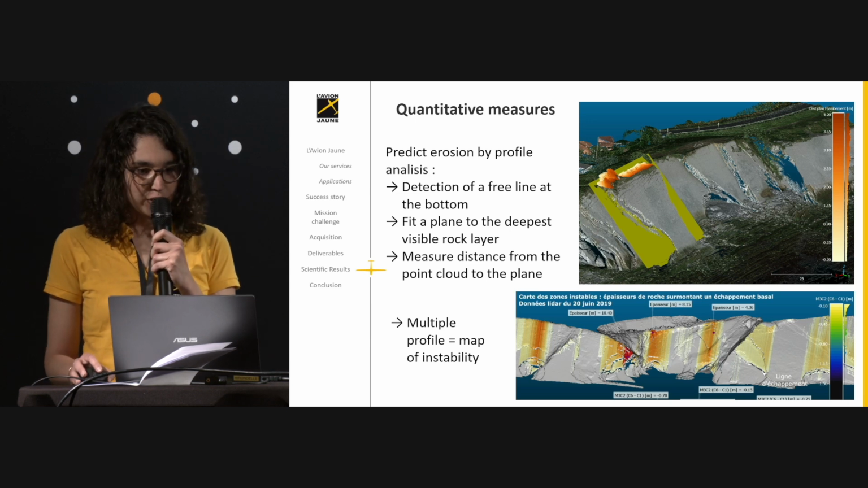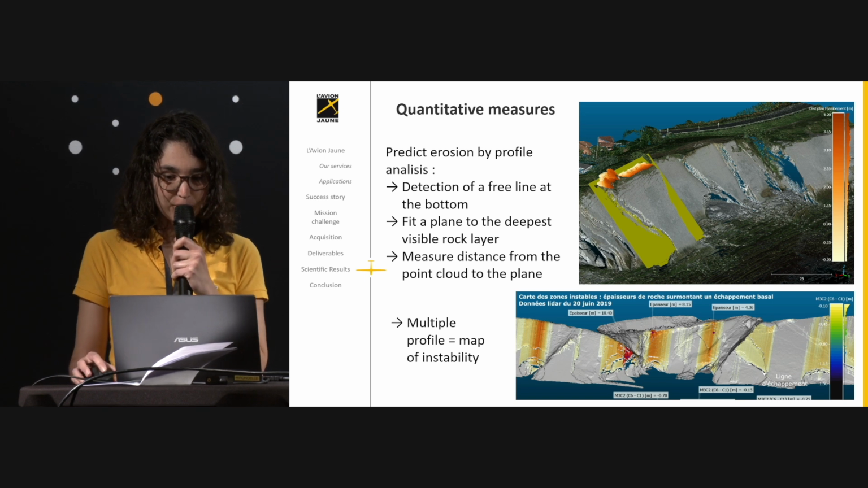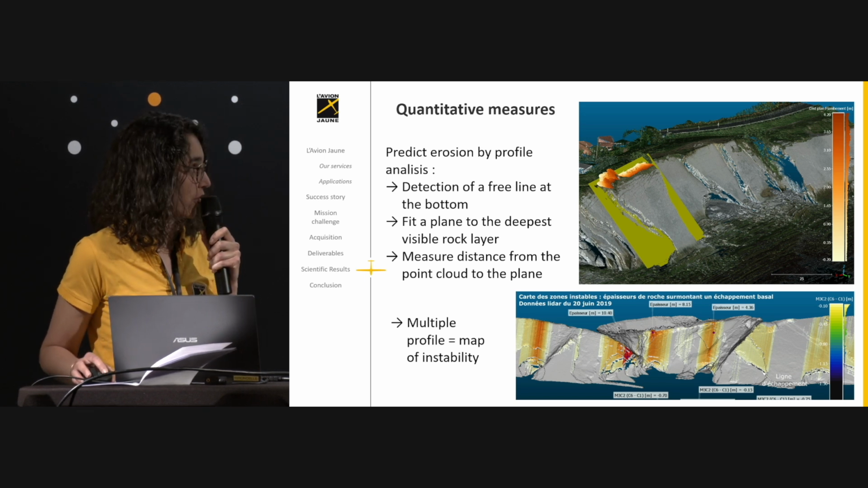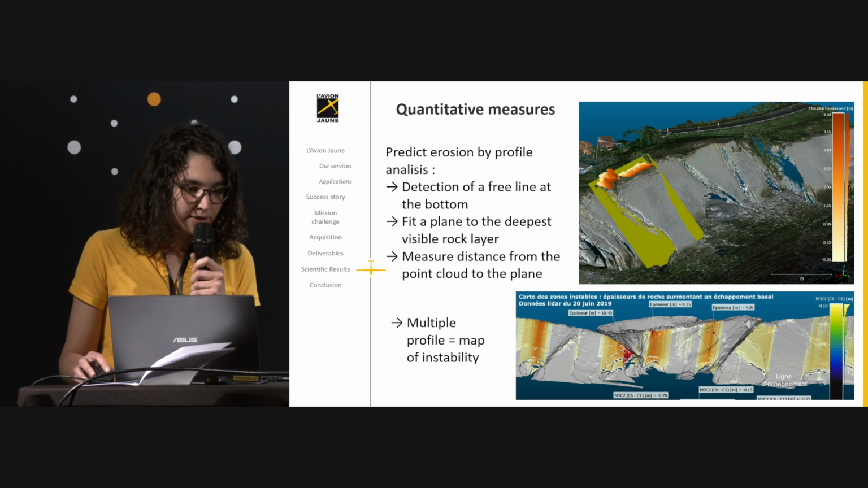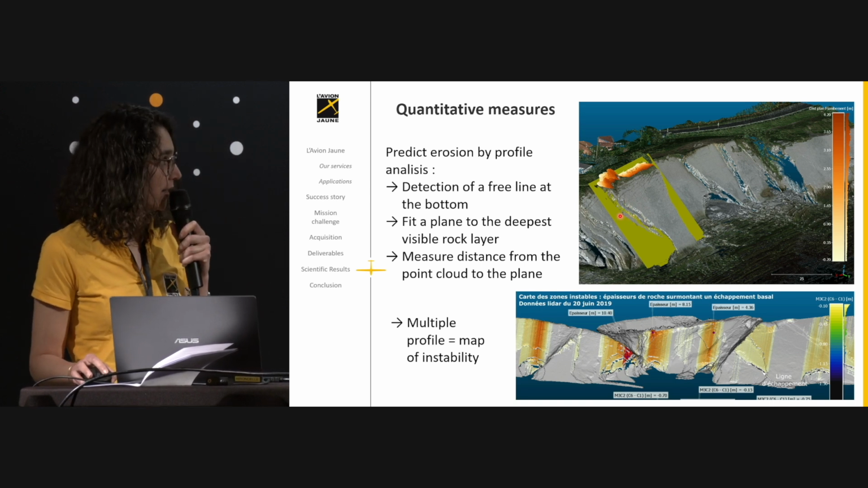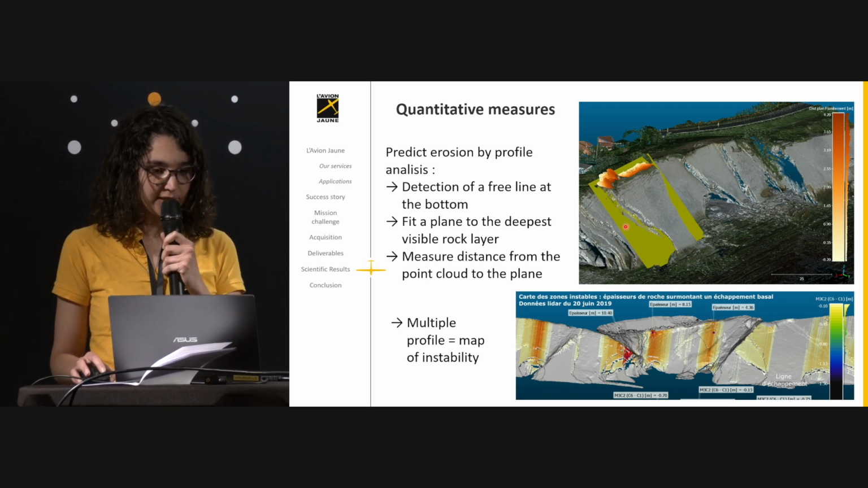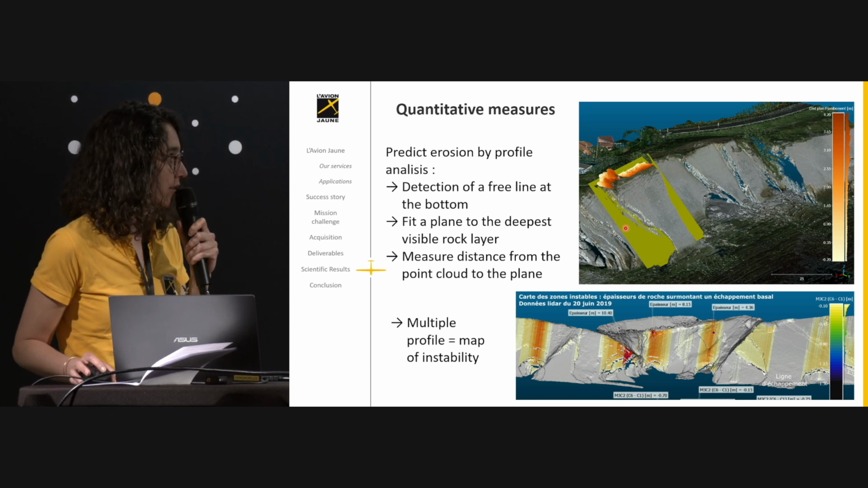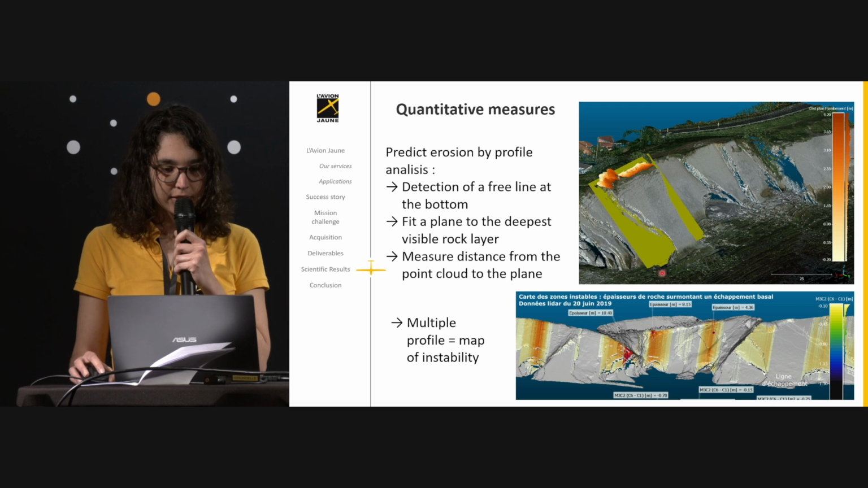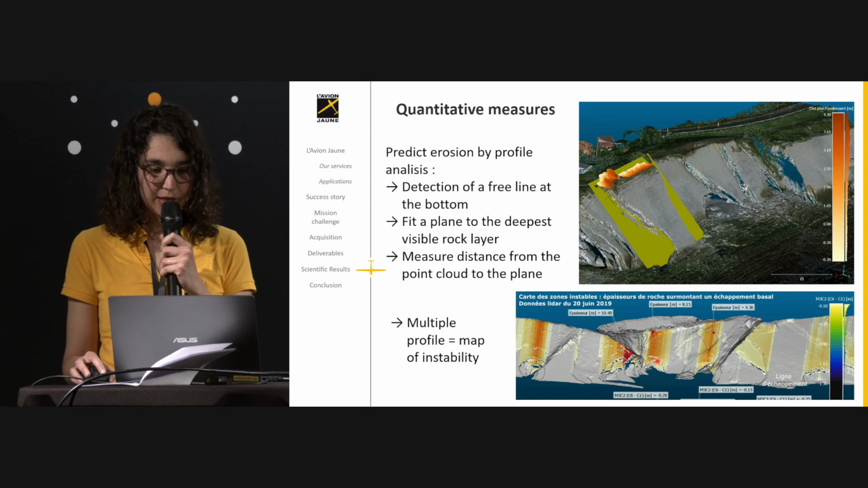They also made quantitative measures. For example, here is a profile analysis. So on a profile, when they detected a free face, they then fit a plane to the deepest visible rock layer, and then they measure the distance from the point cloud to this plane. And by doing multiple profiles of this distance, they could produce a map of instability.